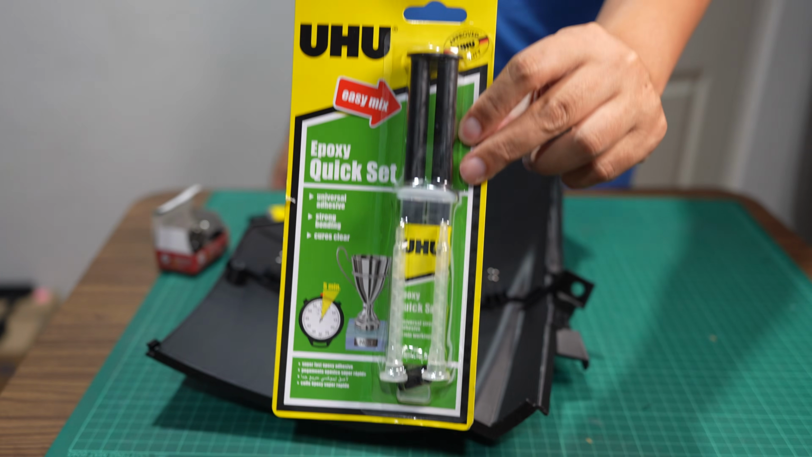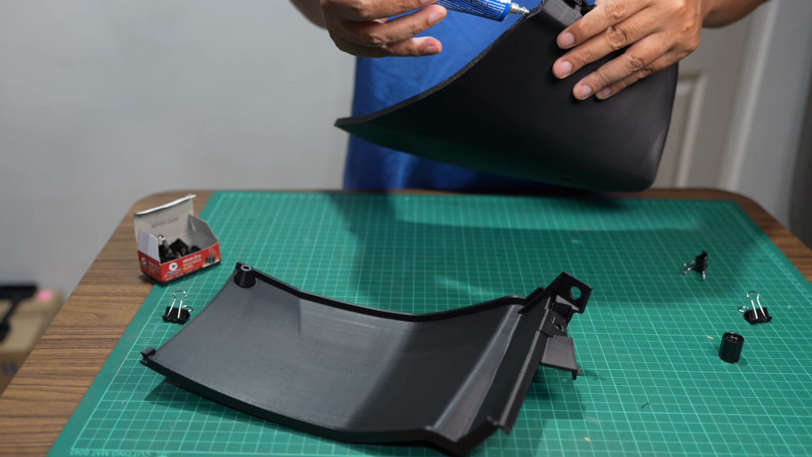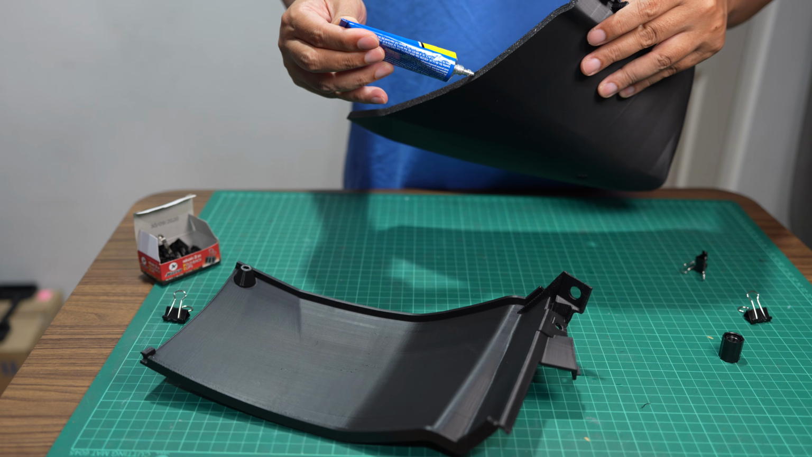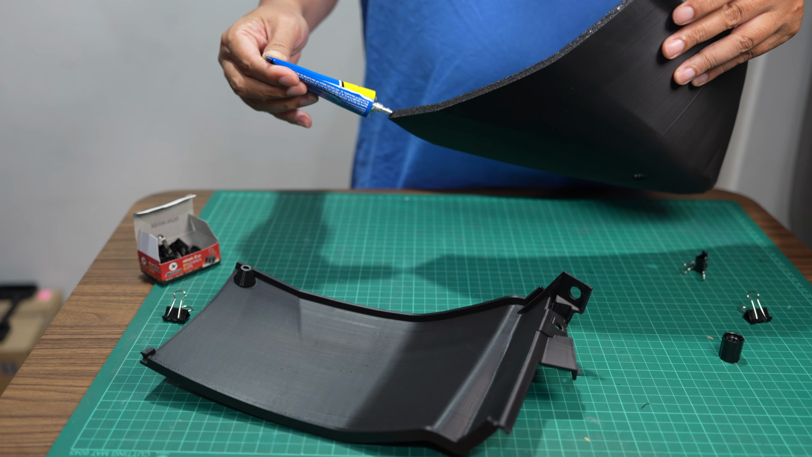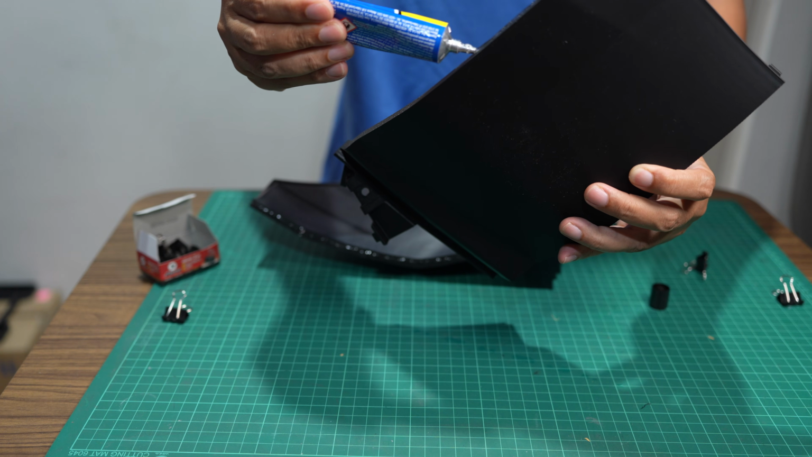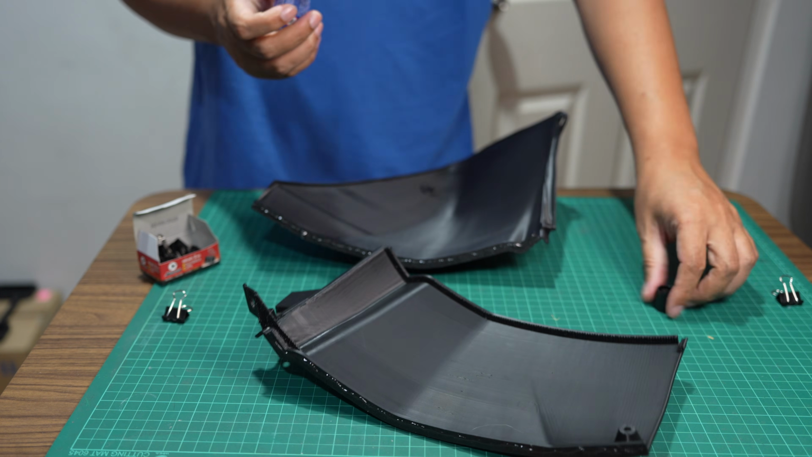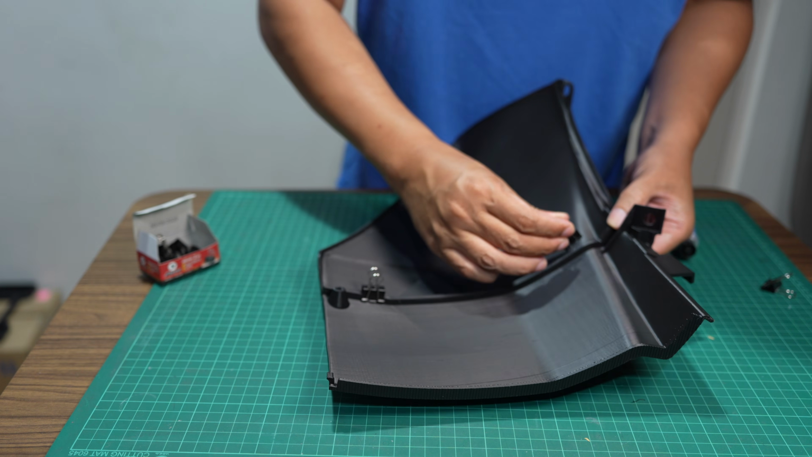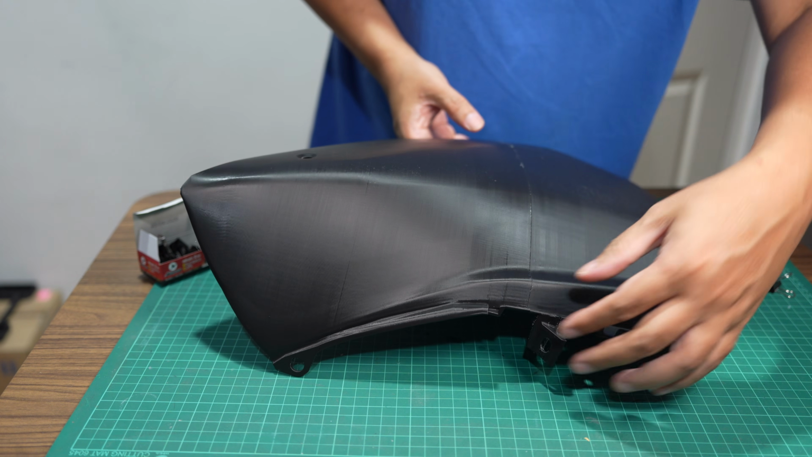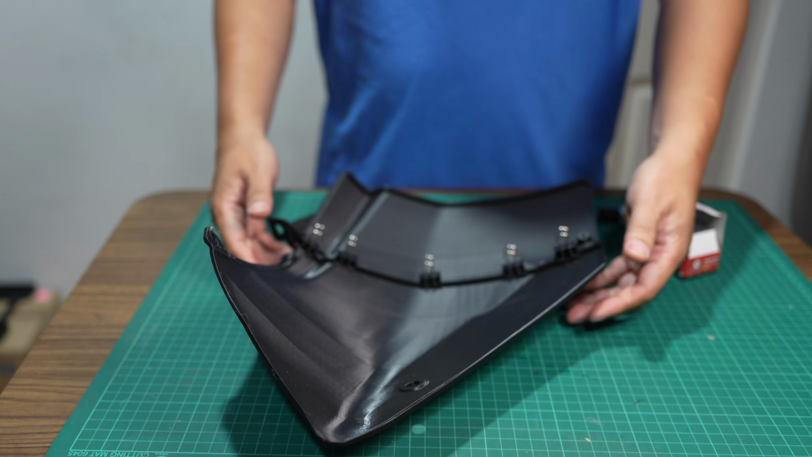And if I print with polycarbonate, PET, and nylon, I will use epoxy. Okay, this should be enough for holding it until it's cured.